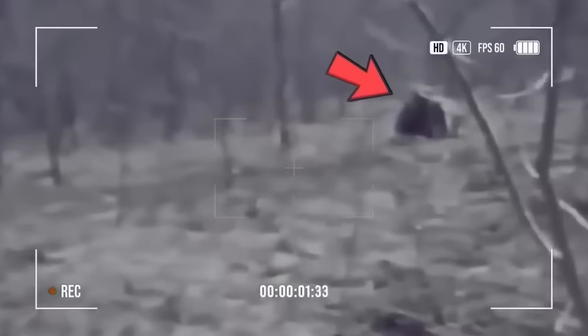Why was it heading straight for the person recording? The whole thing went from everyday to super confusing in a snap. The video didn't give any answers, it just left us wondering, was this creature real or did someone make it up? The ordinary setting became a mix of normal and not normal.